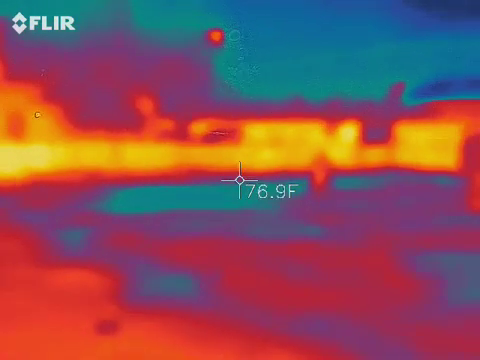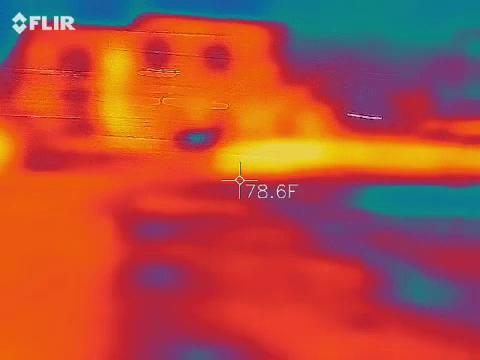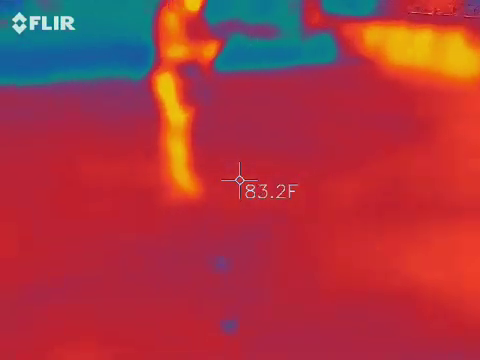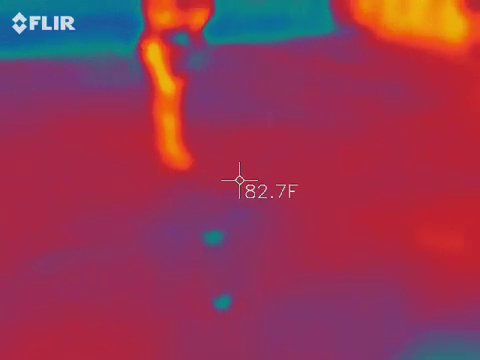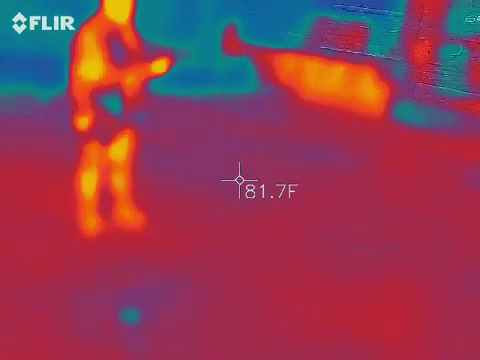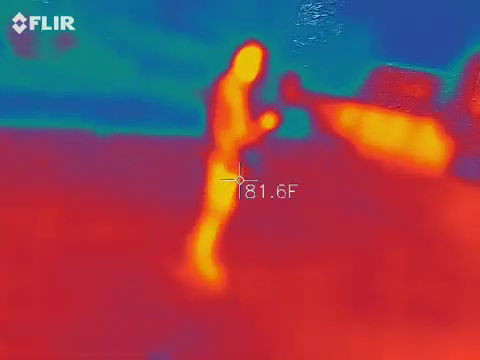This is the highest temperature right there where I'm standing. I got about 83. I got 78 and this says 85. The laser's going to be more accurate.